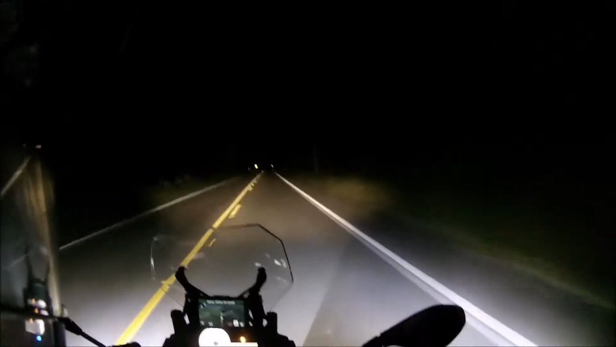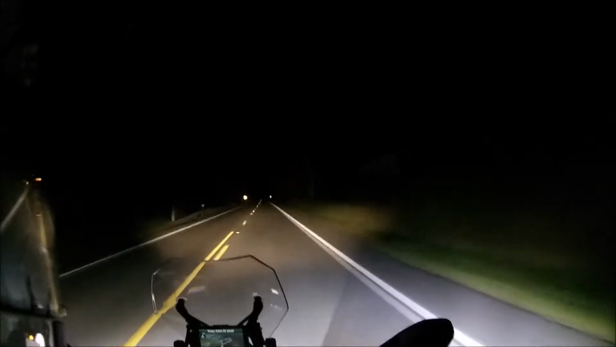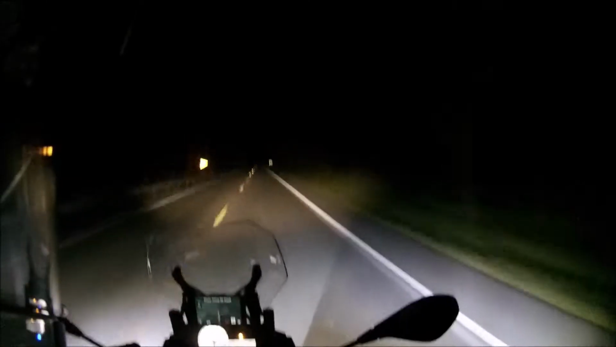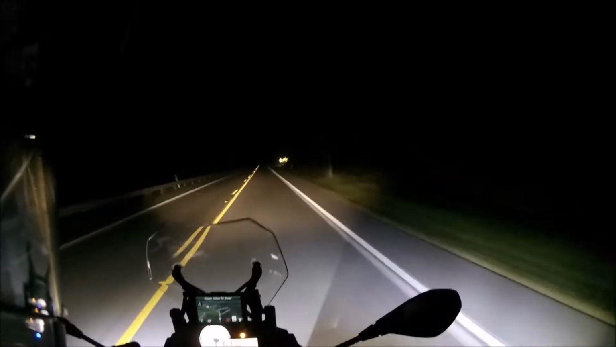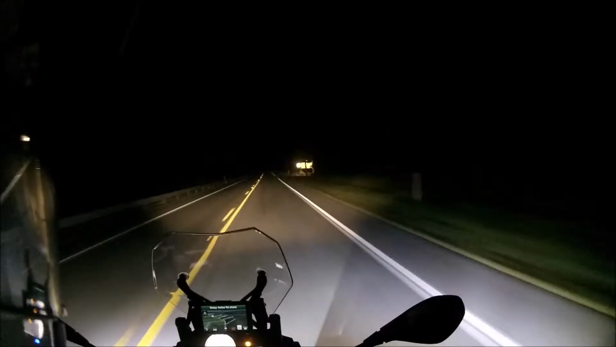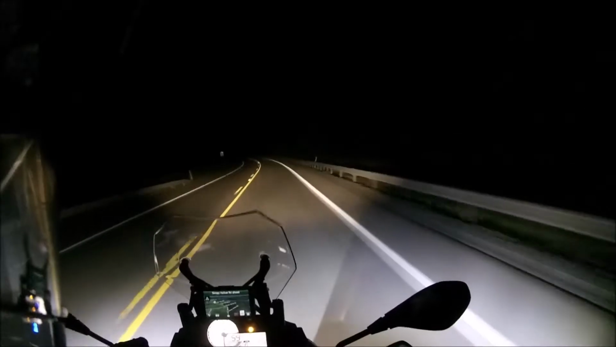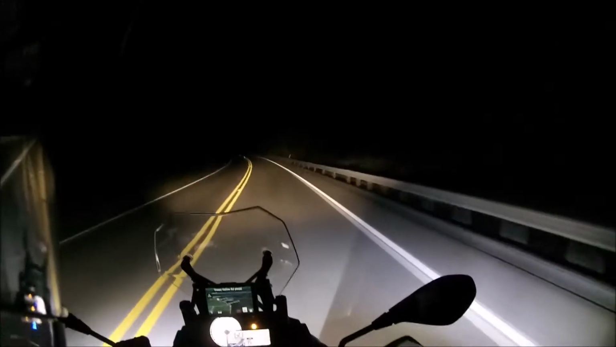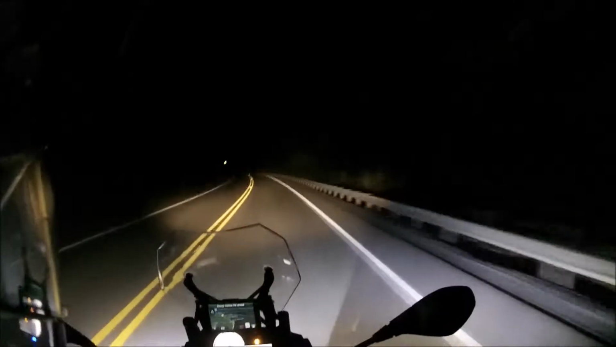I'm mesmerized by how he just filters through all that traffic. Guys like him, they're passionate about their bikes, but to me, I don't get it. Unless you're just looking at transportation, boom, that's it.